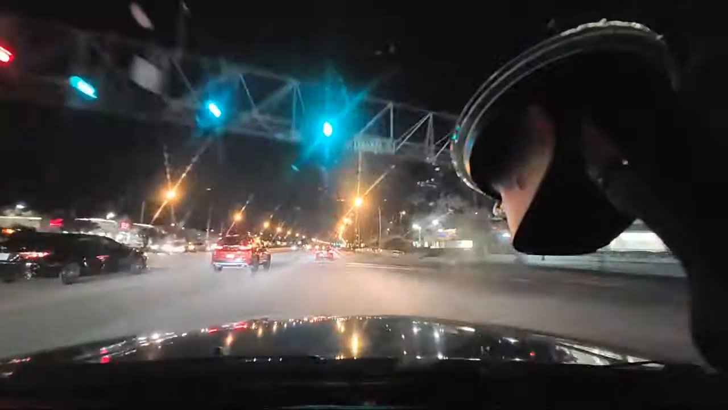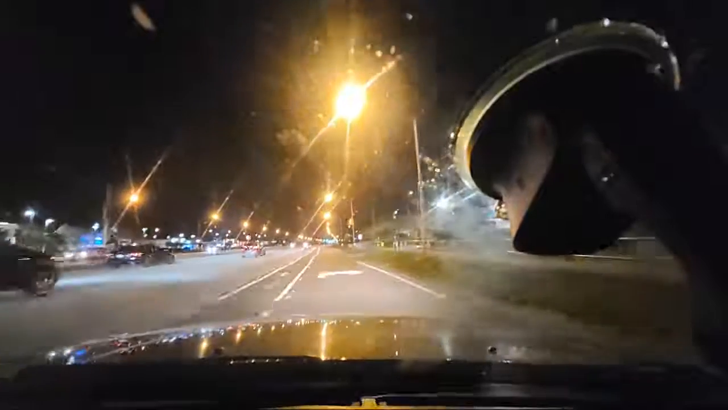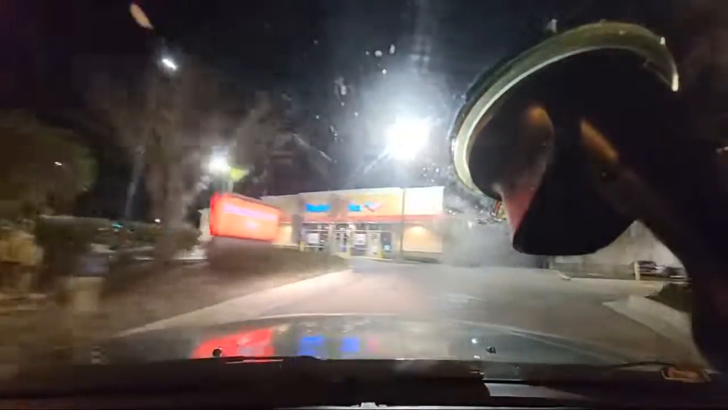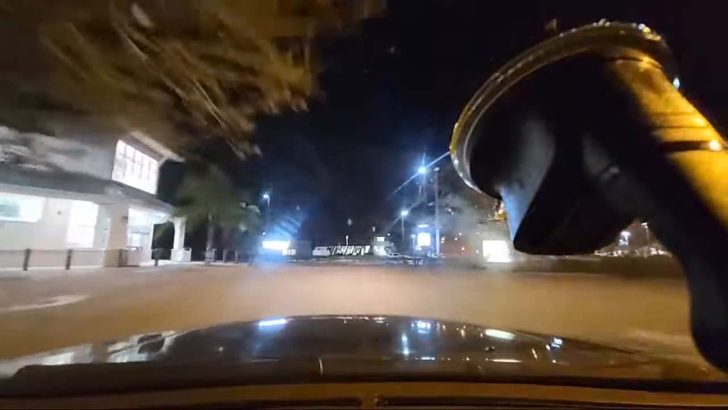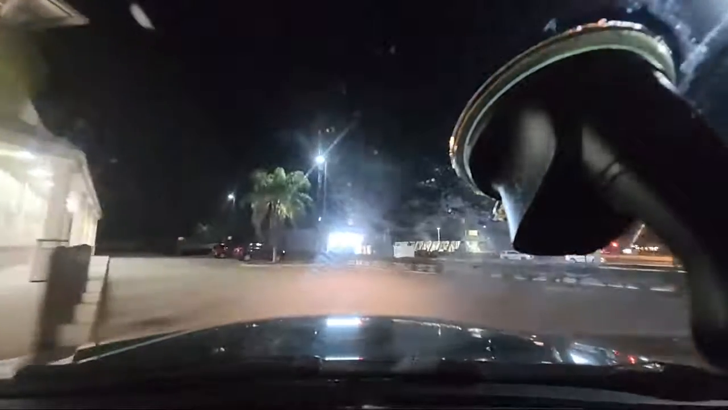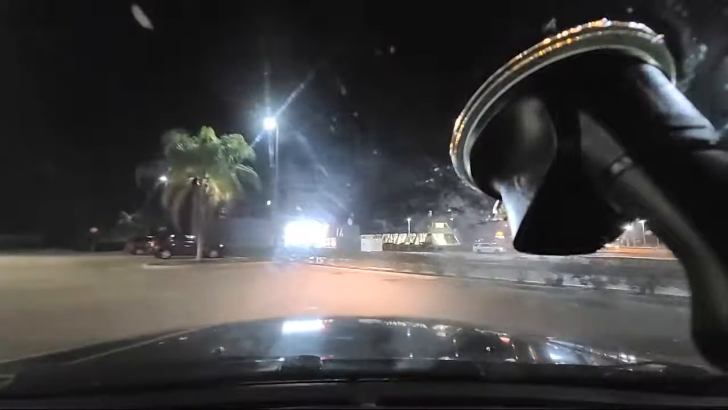Alright, so I'm gonna roll in here. This is a very weird entry and exit thing. You can't quite directly go in here, and when you leave, you have to go out the back way. It took me a while to figure it out the first time I went in here. I don't really come up here that often, but I will be right back.